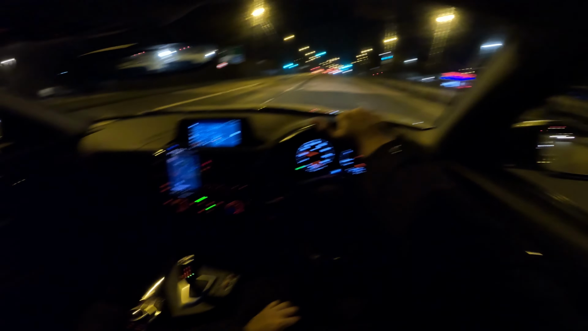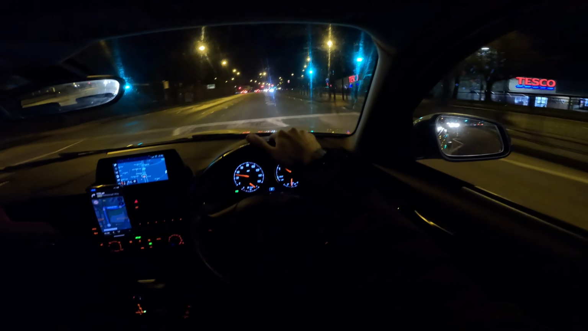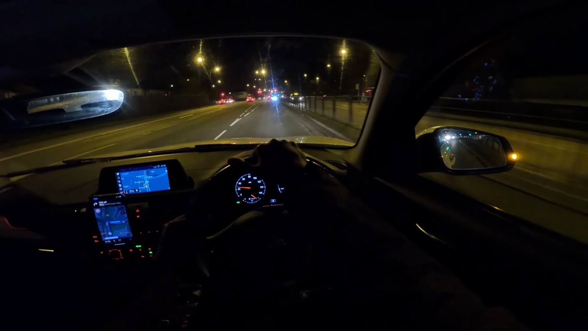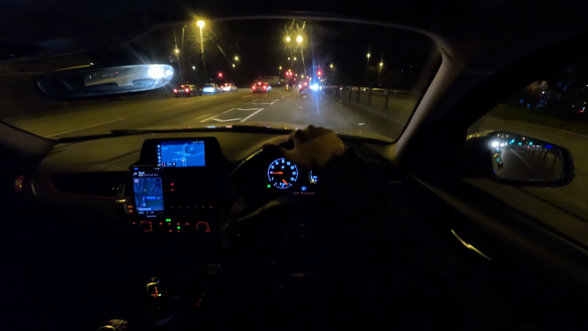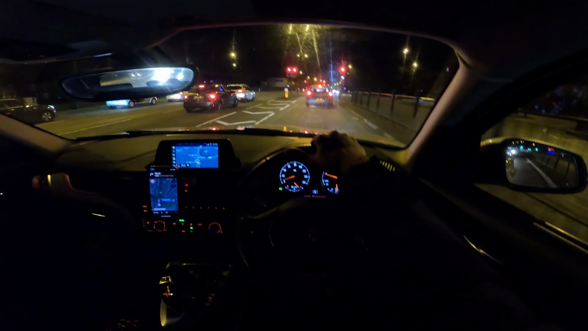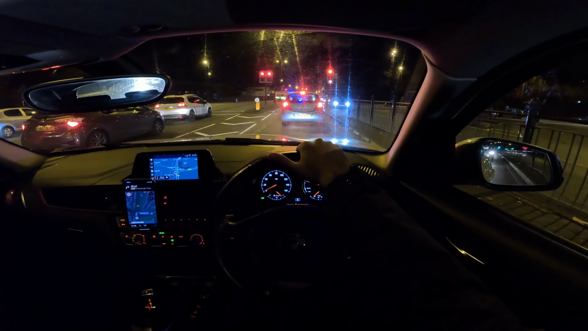So yeah, man. Right here, listen, I'm actually going to indicate this time. Every time I look to the right, the GoPro's just bashing against the window, so that's really helpful. Oh my god, it's the police, they're coming for me, guys. I think that's an ambulance, to be fair. Rest in peace, bro.